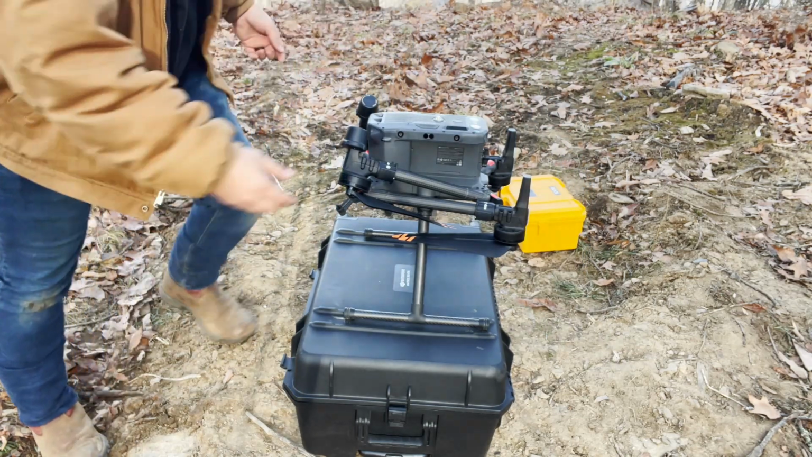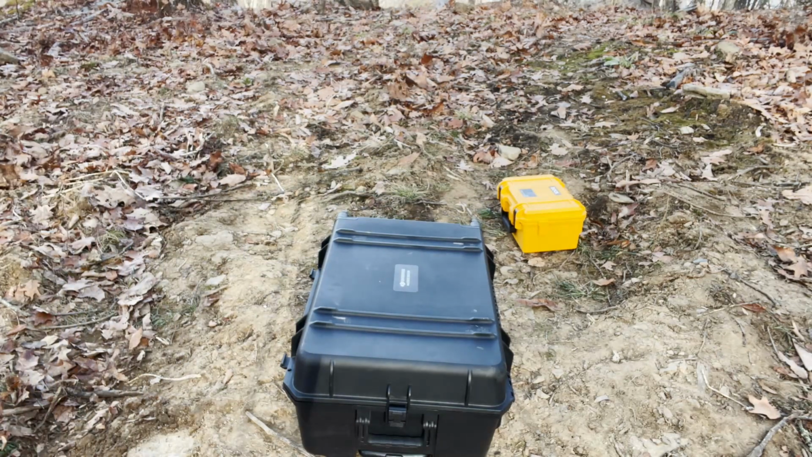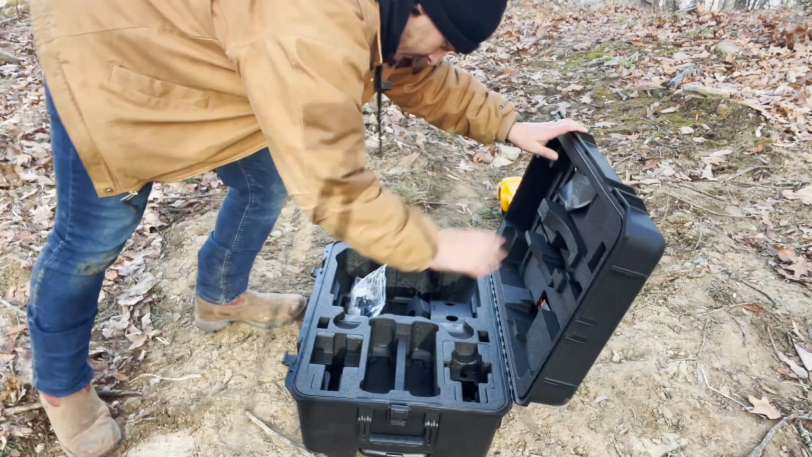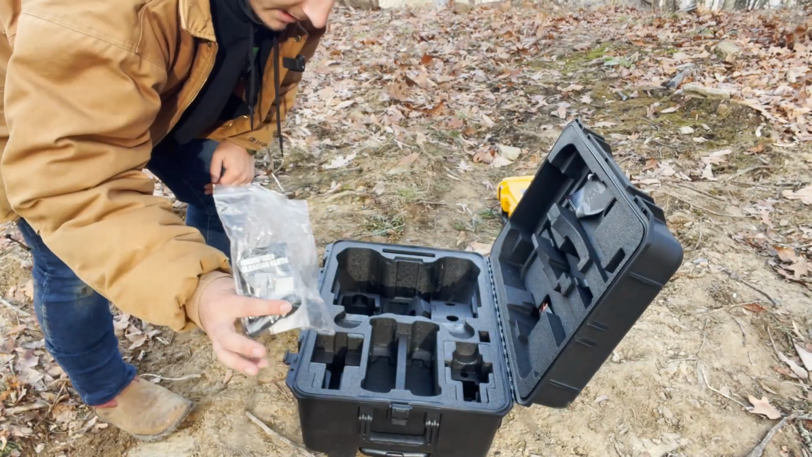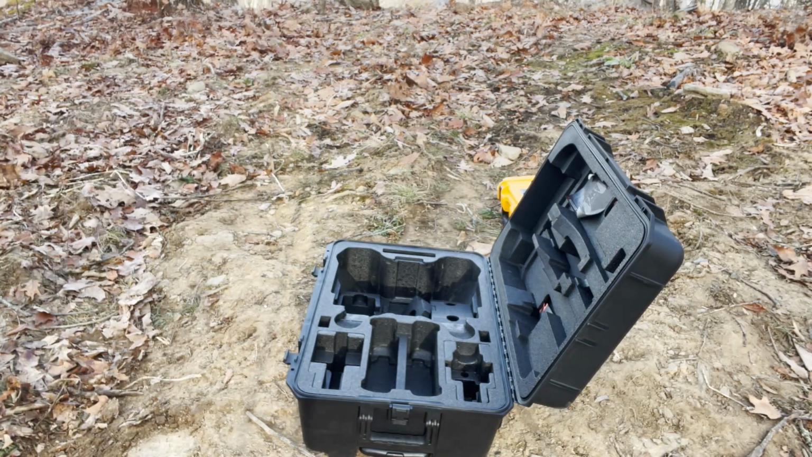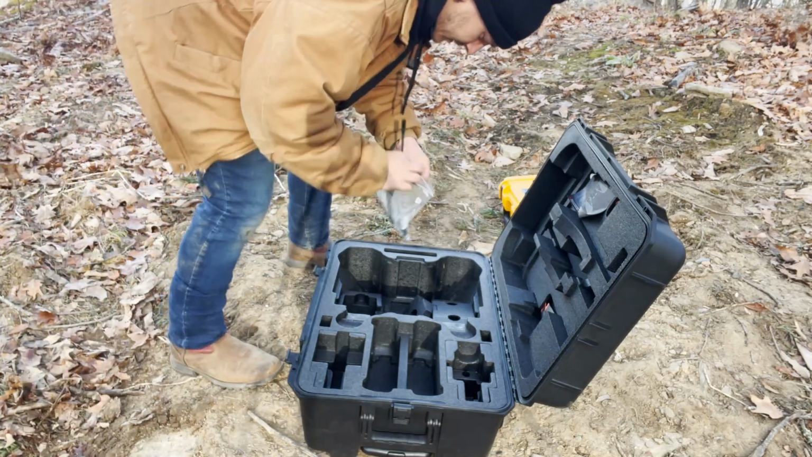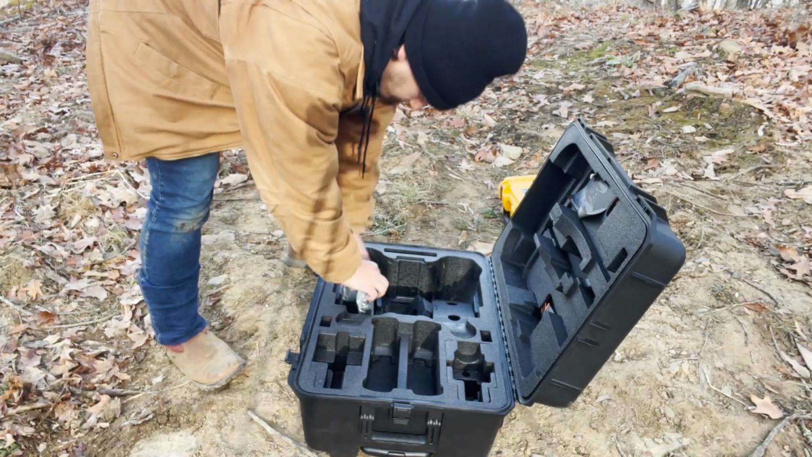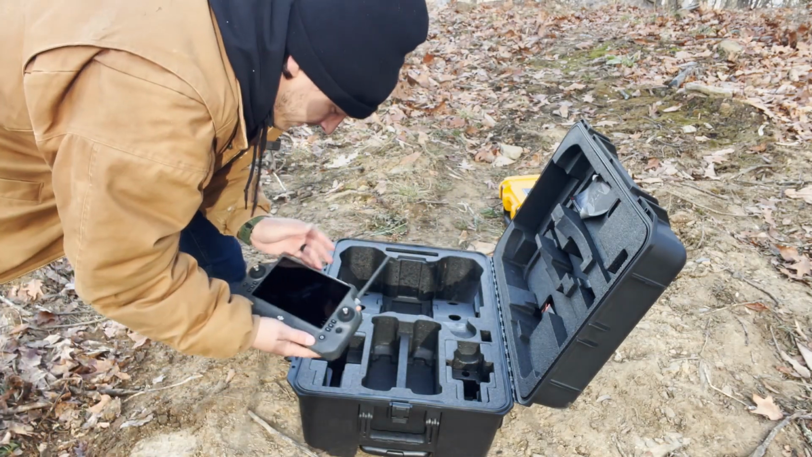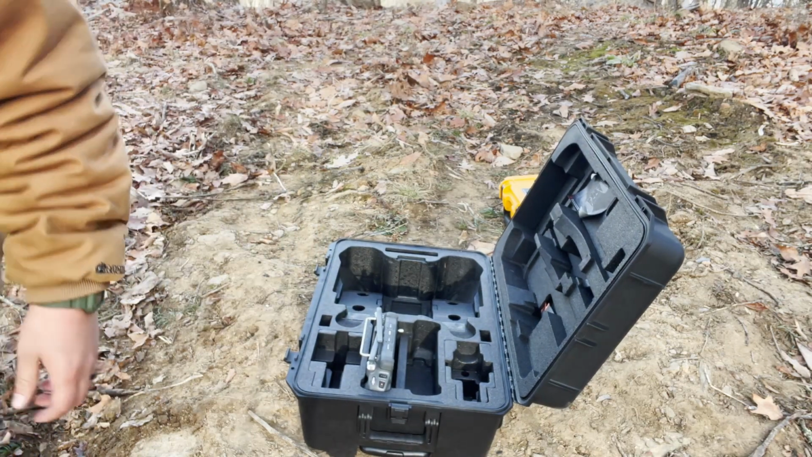All right. So we're gonna take our drone and put it over here in a safe spot while I open up the case and prepare it to pack. All right. So this just kind of comes with some screws and wipes and a brush that I actually used before we started today. All right, now we're gonna put our controller up. Put it this way, that way, and bada boom.